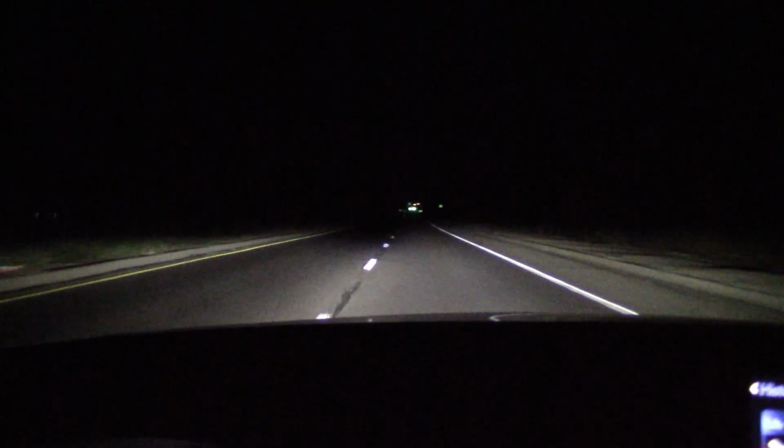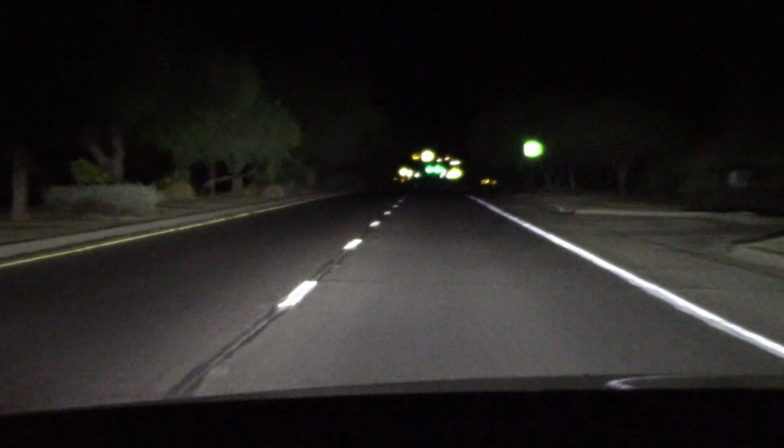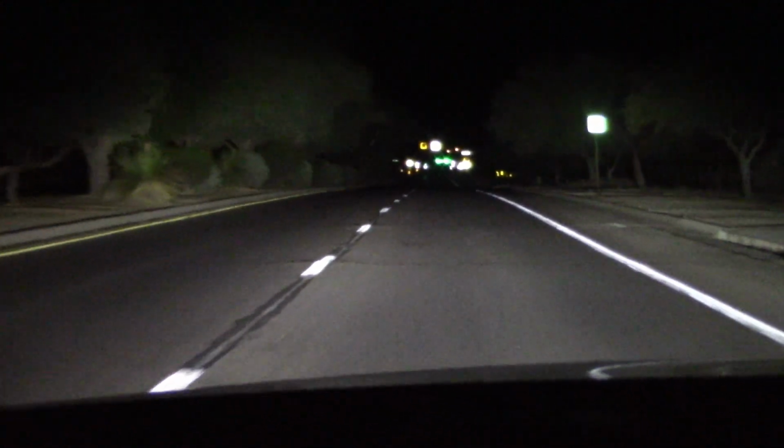Yeah, out here in the sticks, now we can really see how far these reach out. Wow. That's about a half mile down the road.